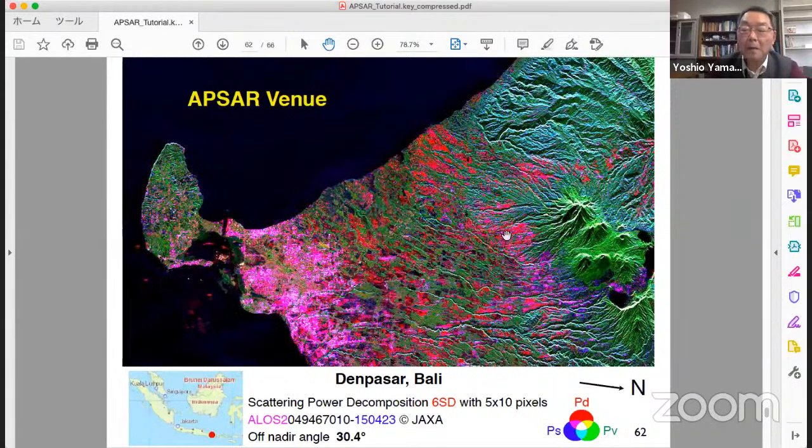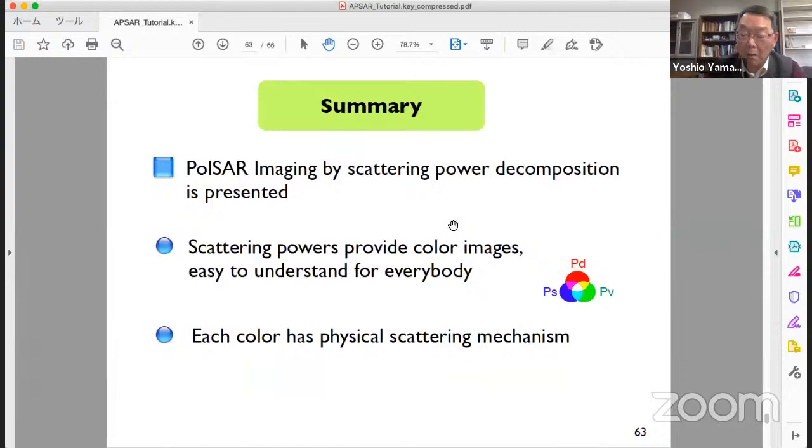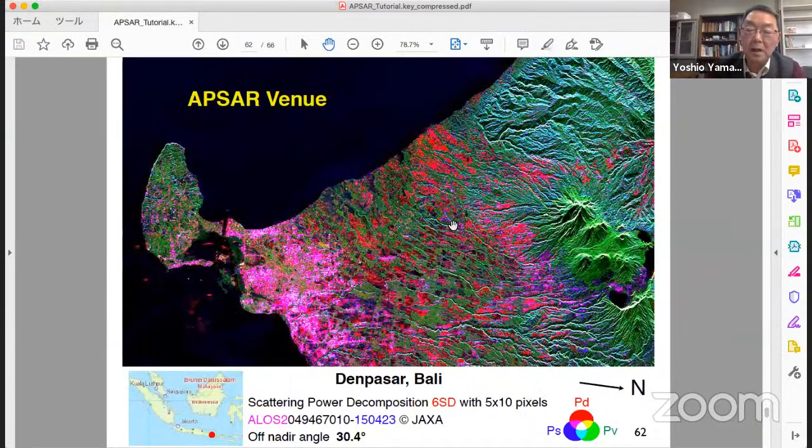And I checked this red color with Google Earth. It looks like a paddy field, maybe tall rice stems caused double bounce scattering. I have seen similar patterns in South India and Myanmar. Maybe tall rice, I guess. Very beautiful. Mountains can be seen clearly.